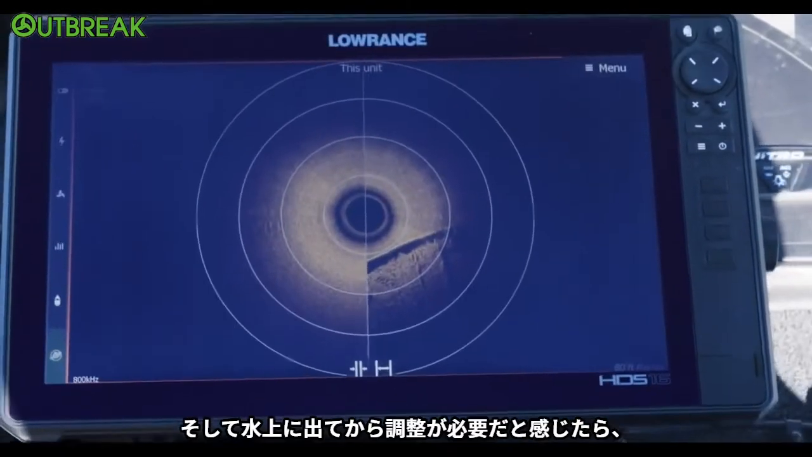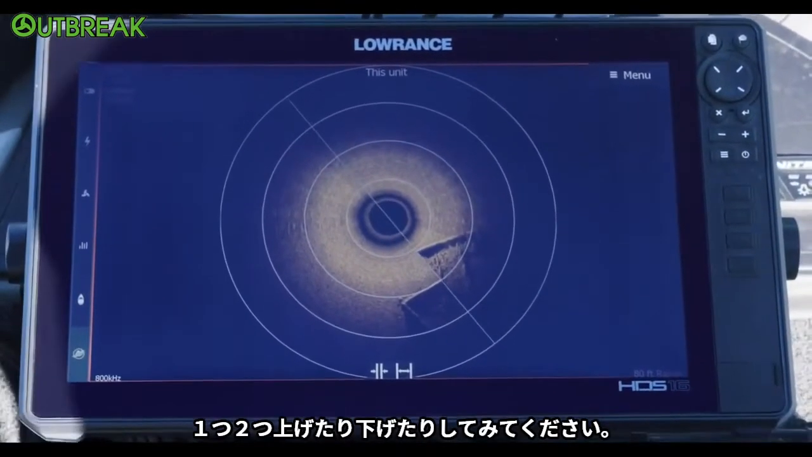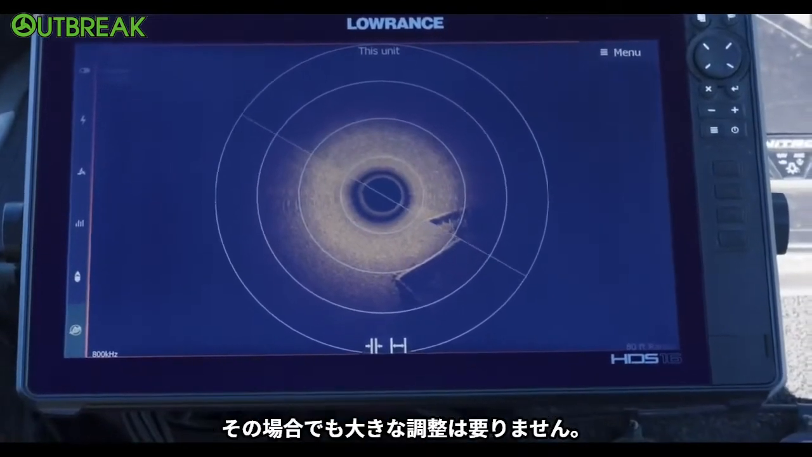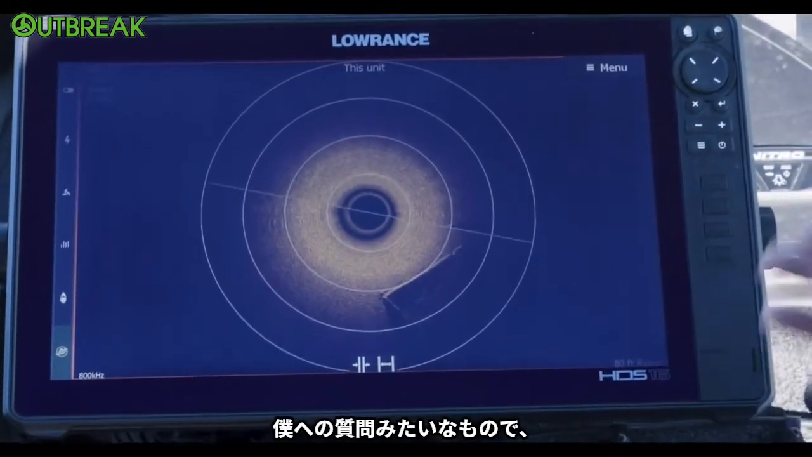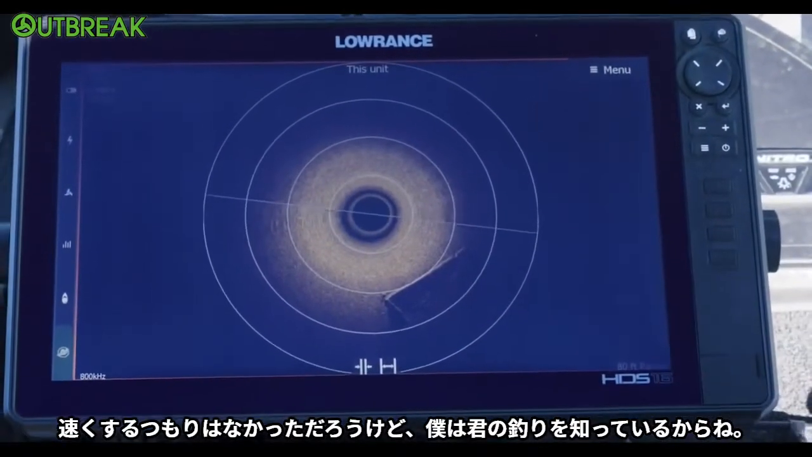We set you guys up with auto. You get out there, and then if you're on the water and you have to make adjustments, you might bump up or down one or two things, but you don't make any major adjustments. But to get to your question, for me, yes, I've got it in fast mode right now. You're not going to take it out of fast. I know how you fish.